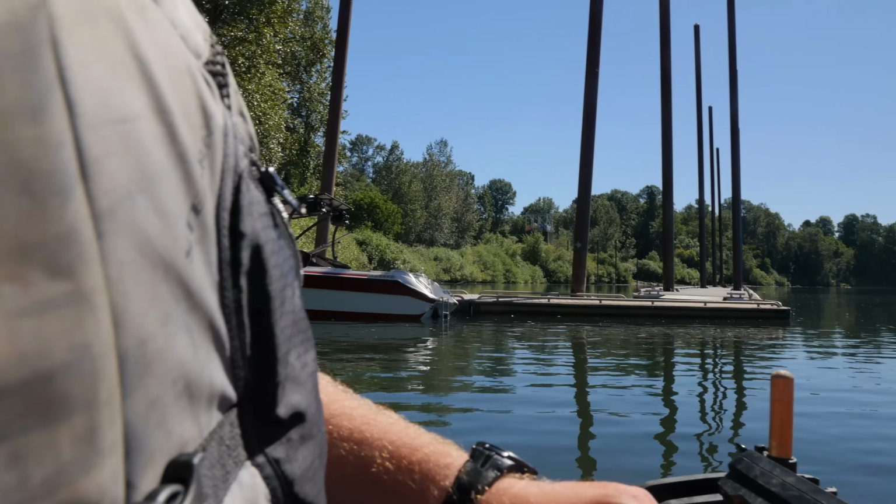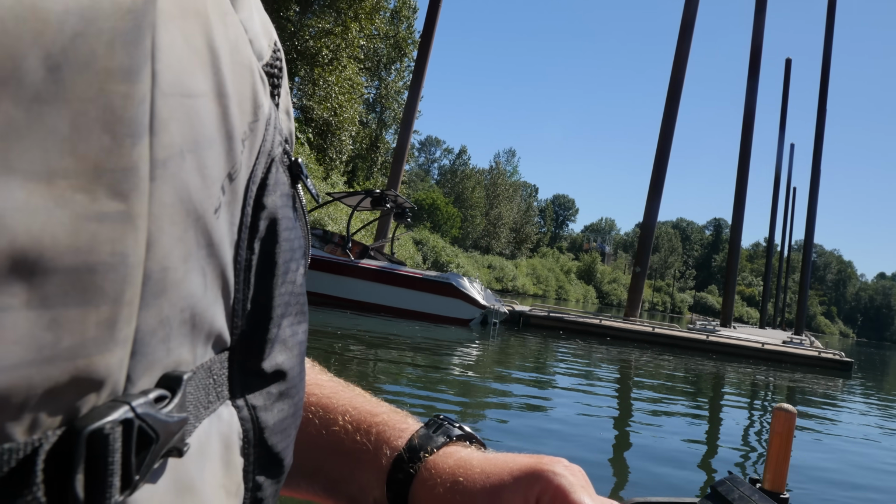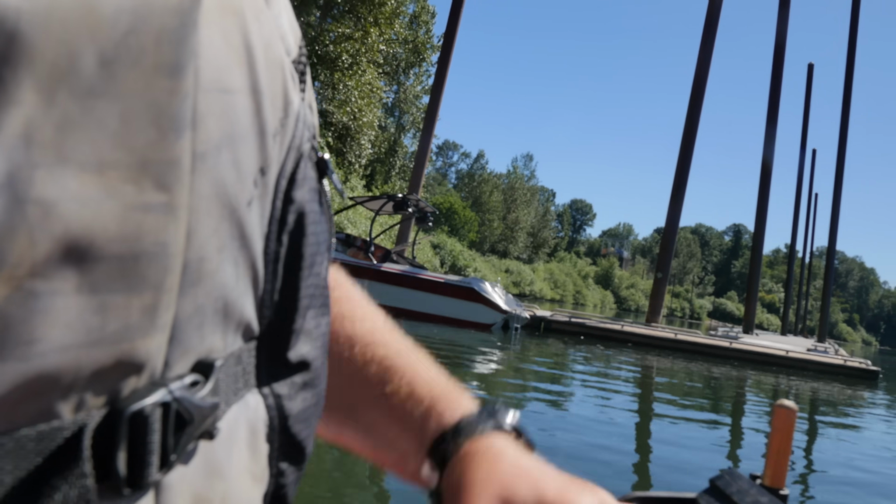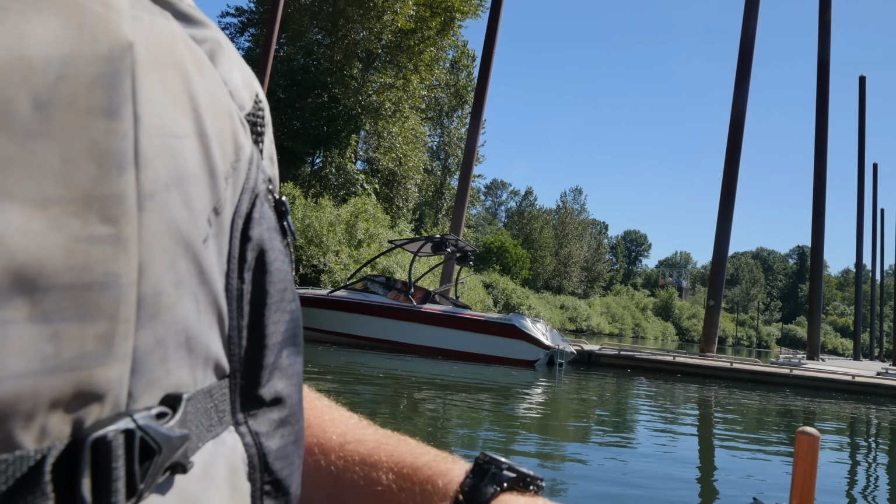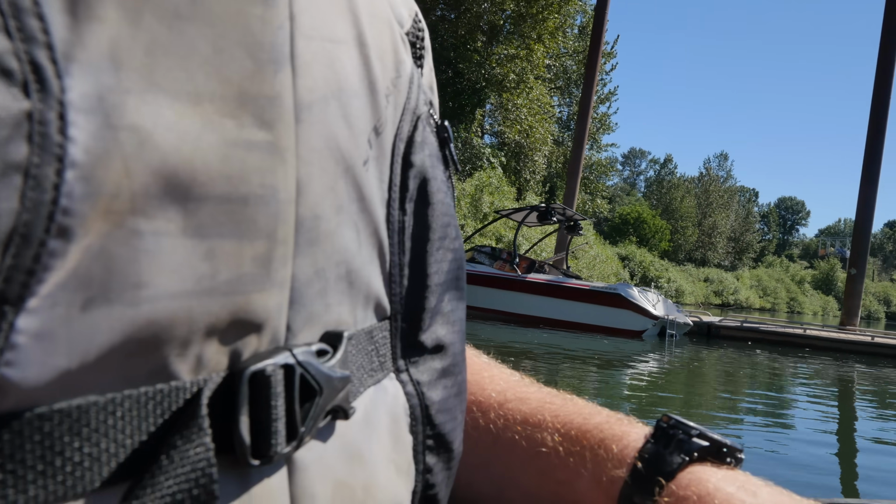With as deep as it gets, did we check right along the corner of this dock? I should put the ROV in. Yeah, just drop it right here. We need ROV practice anyway. Okay, alright, I'll go grab it.